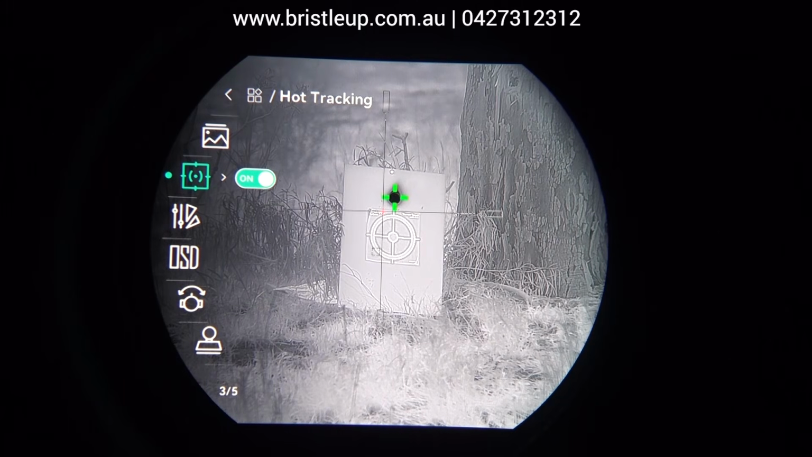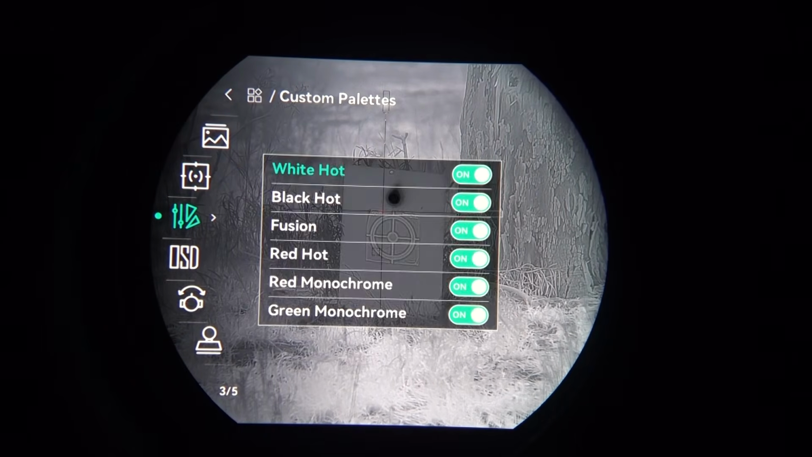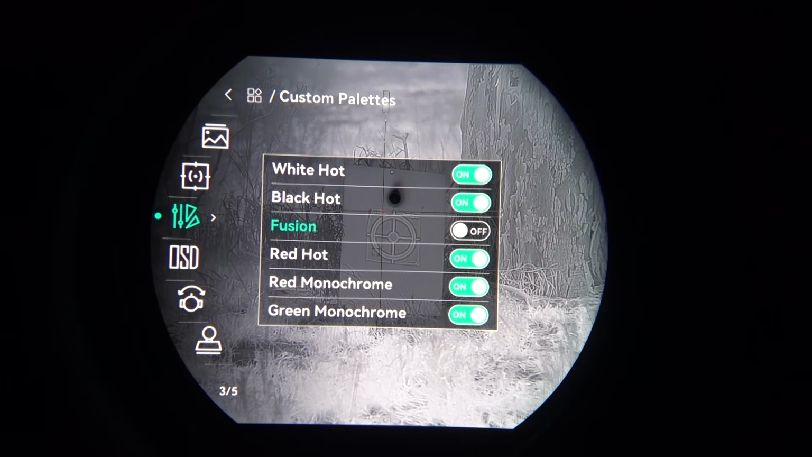That will just put a crosshair on the hottest spot on the screen. So in this case, it's our heat patch. And then we're moving on, and we've got custom palettes. In here, you can turn on and off the palettes that you want to be shown when you select your palette changing button. So in this case, I never use Fusion, so I'm going to turn that off.